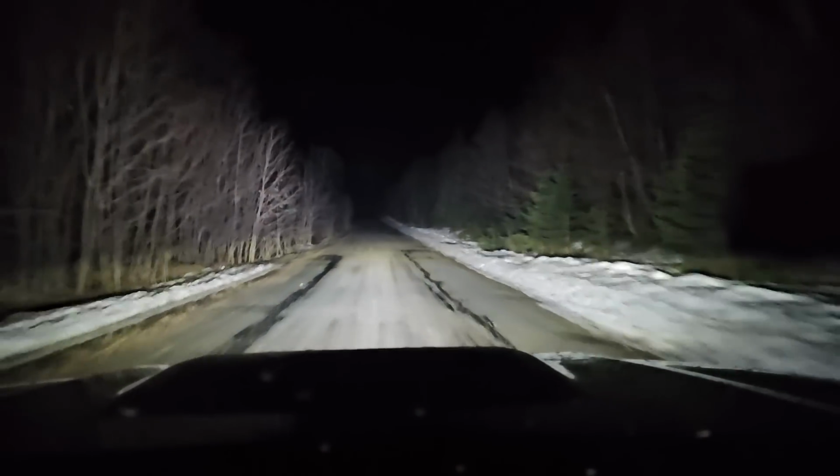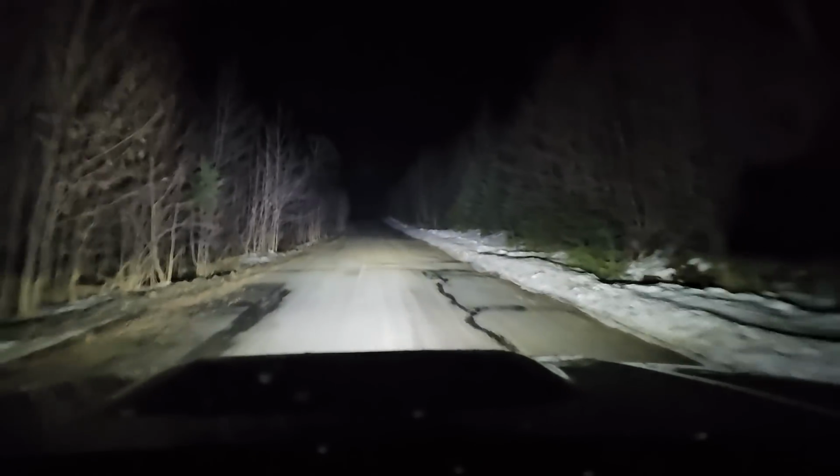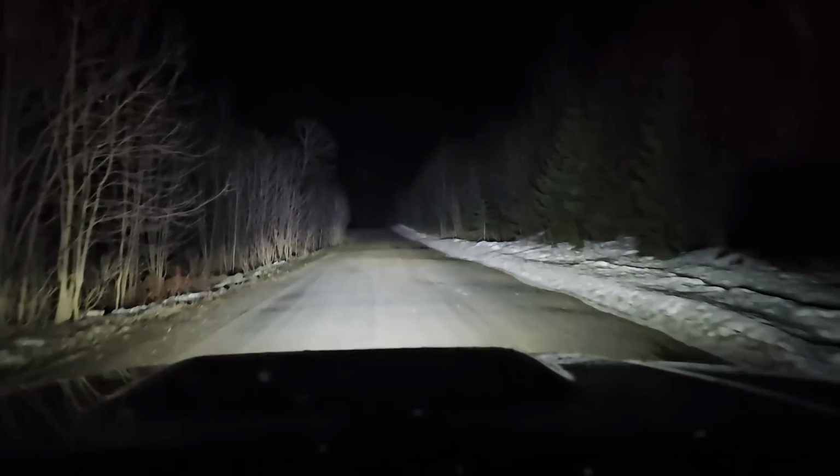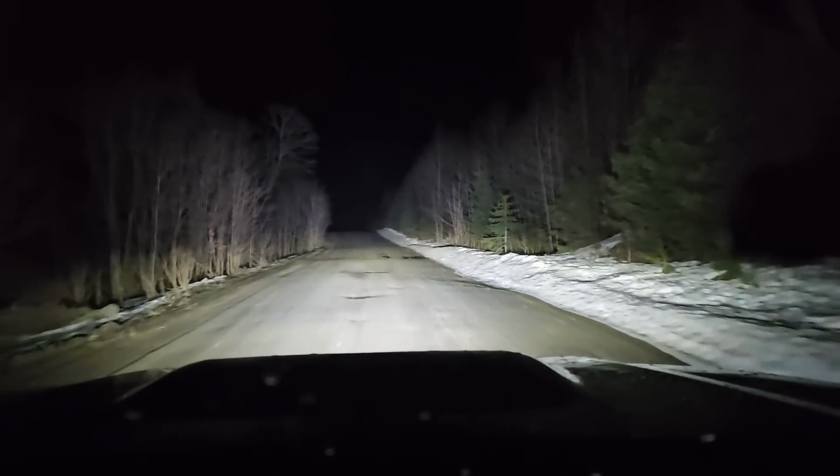Check my dash. Tomorrow we will hit 70,000 miles on this truck.